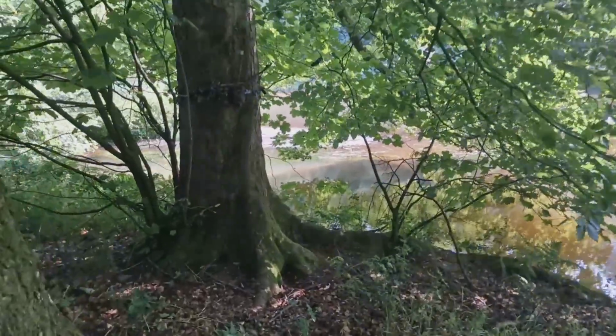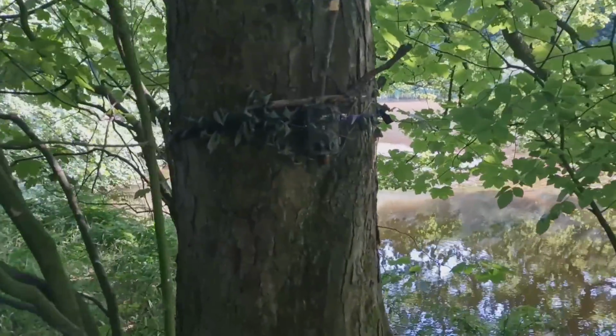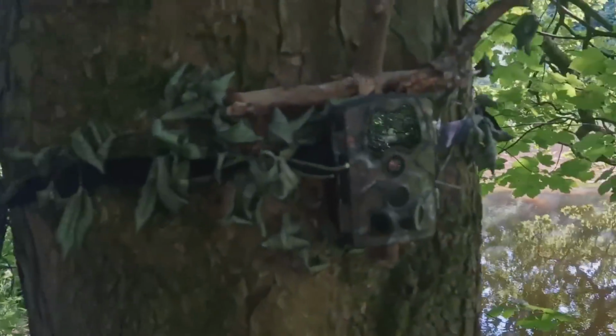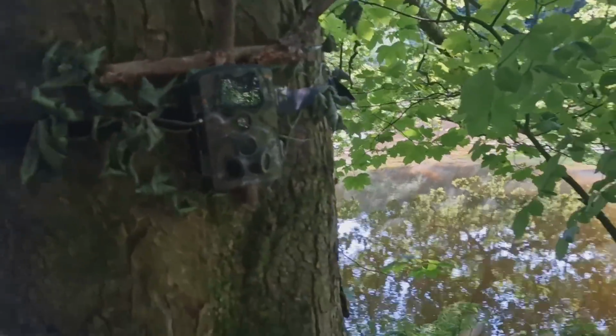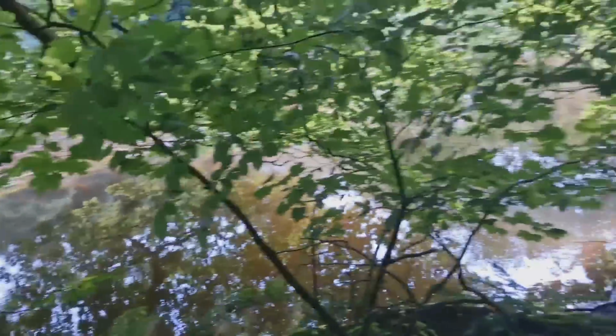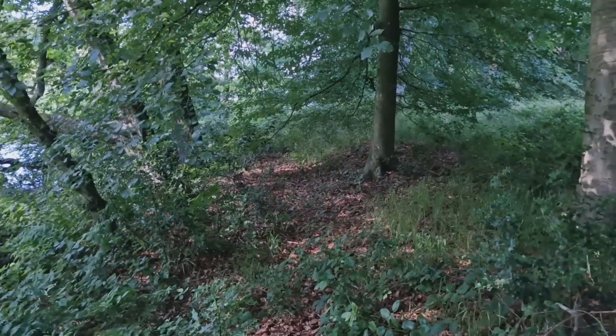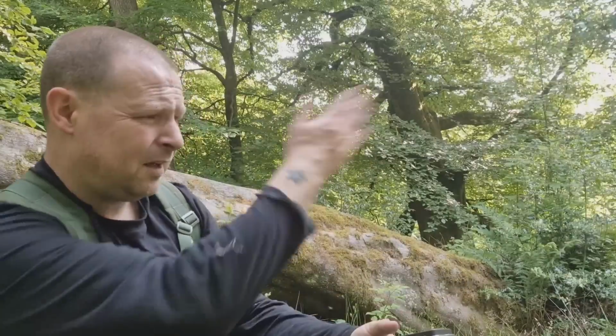You know, coming to think about it, I think I should have had the camera pointing more further down, maybe. Anyway, it was looking over all that area. Wow, so many flies.